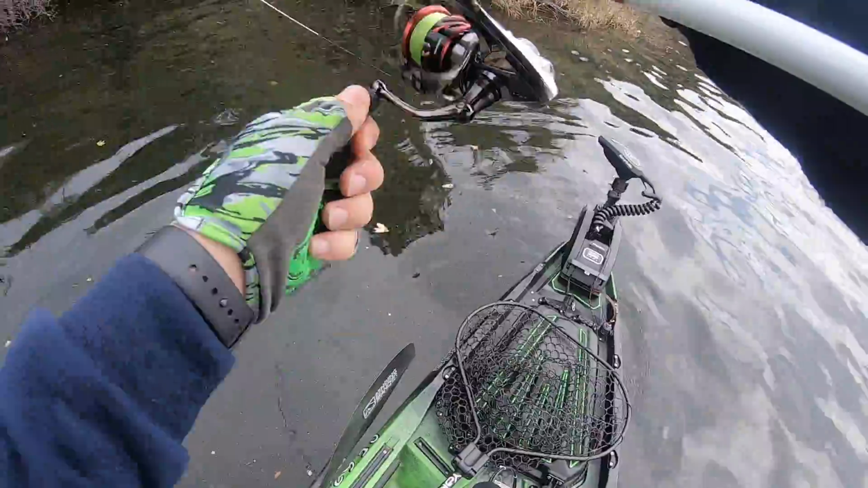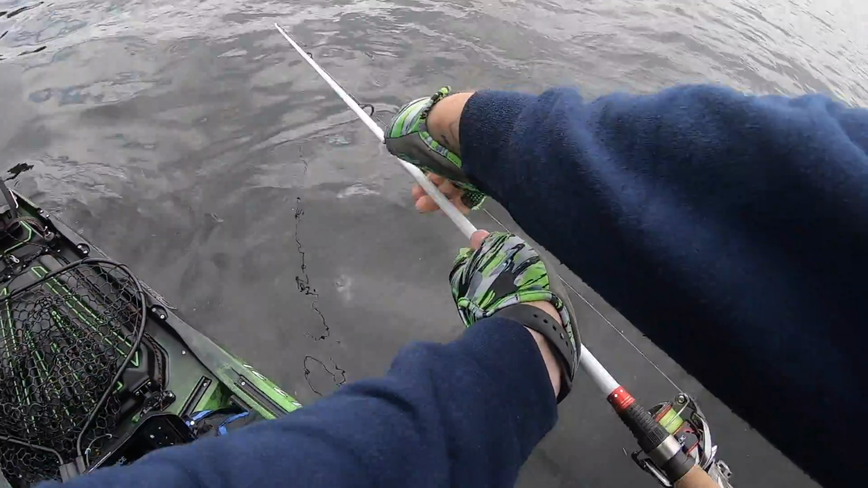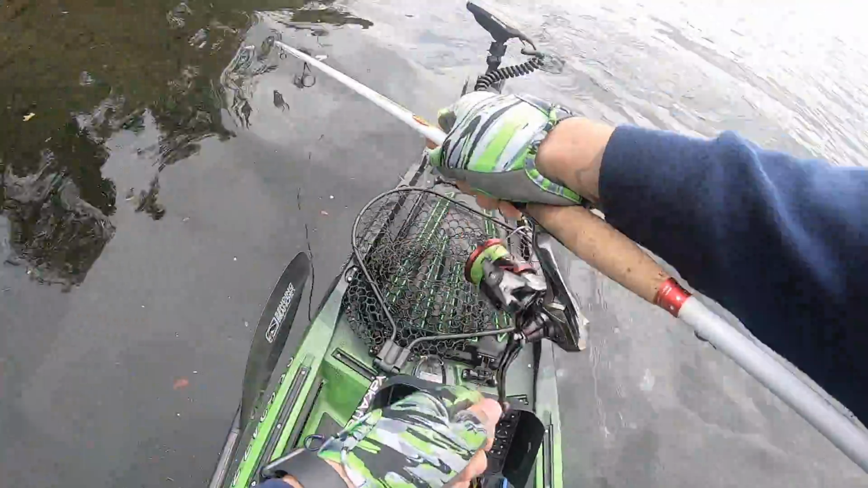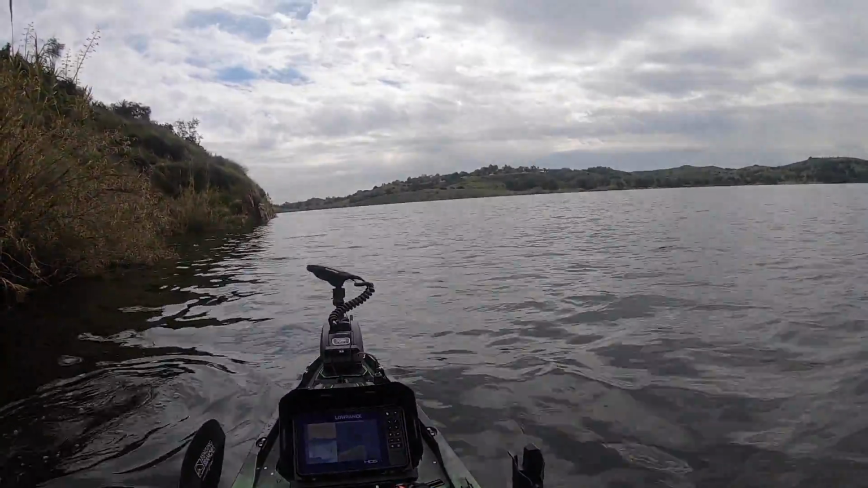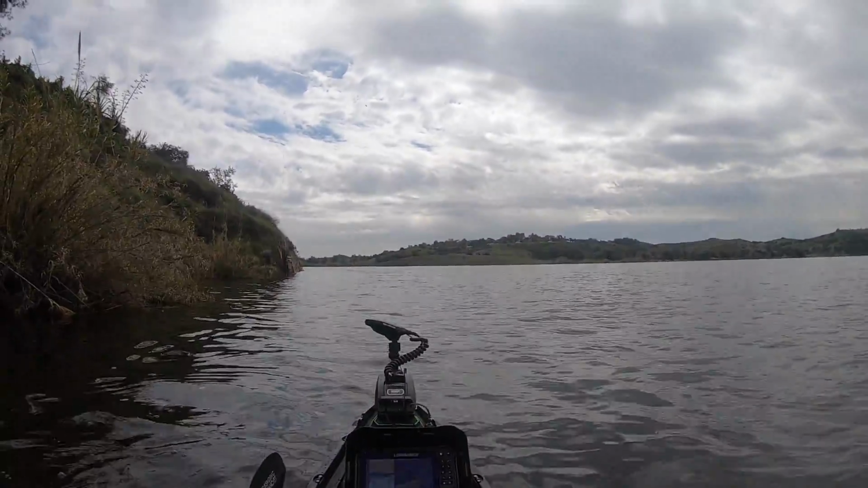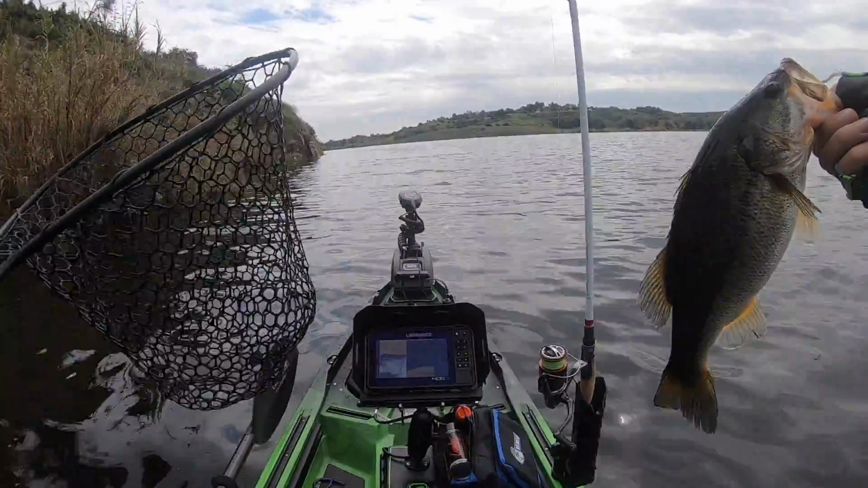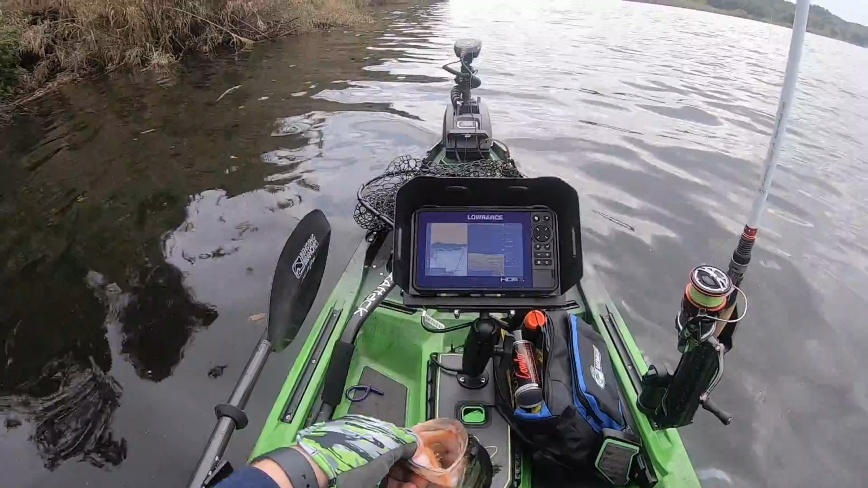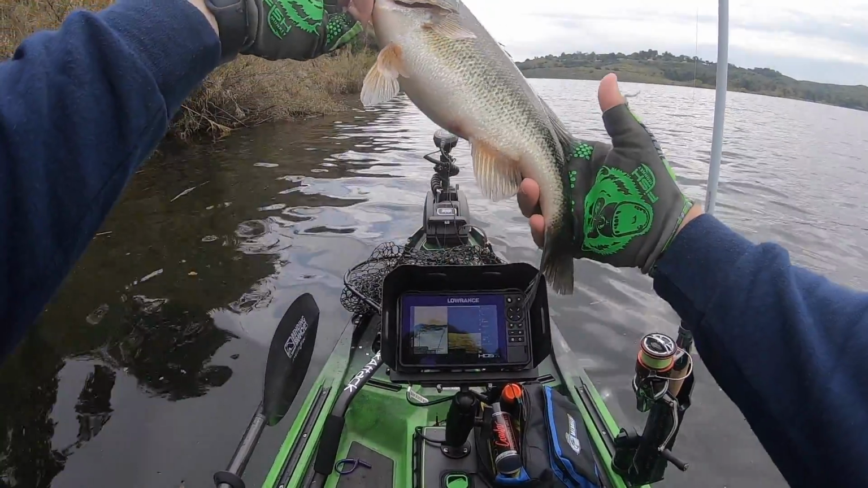Oh, dang, it's not there. Nice little chunk. That was not a good hook set at all. Alright guys, 14-inch. Nice little chunk.